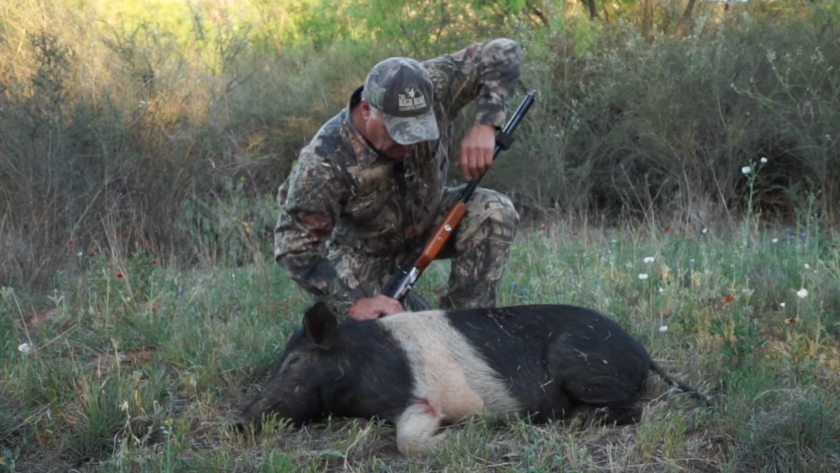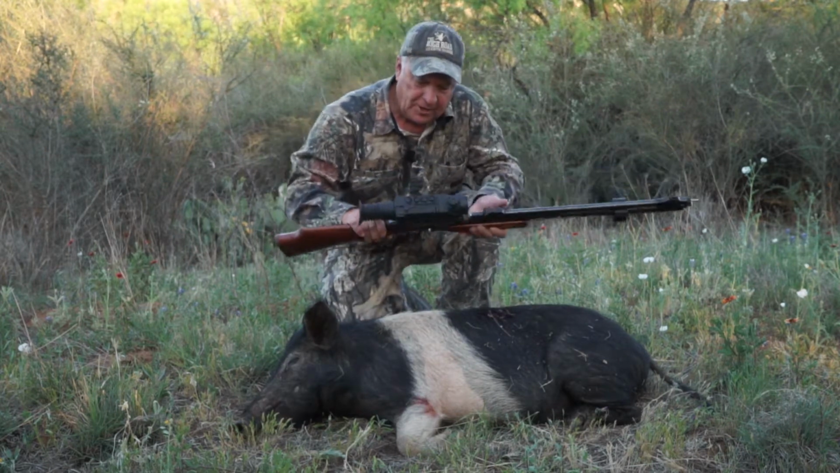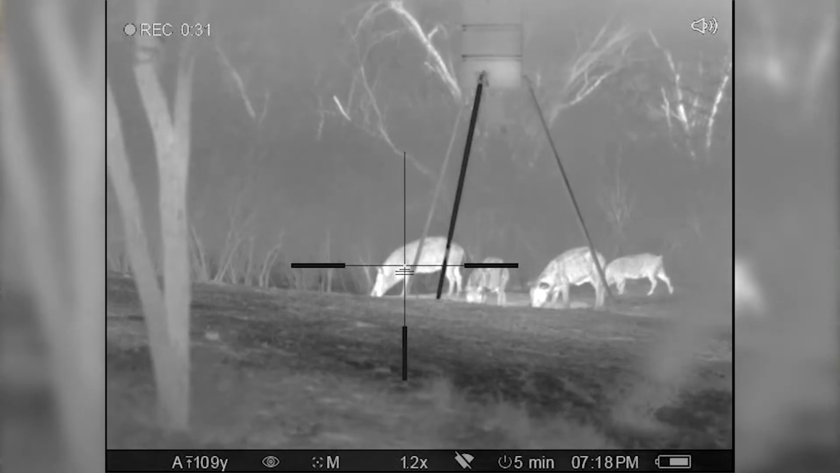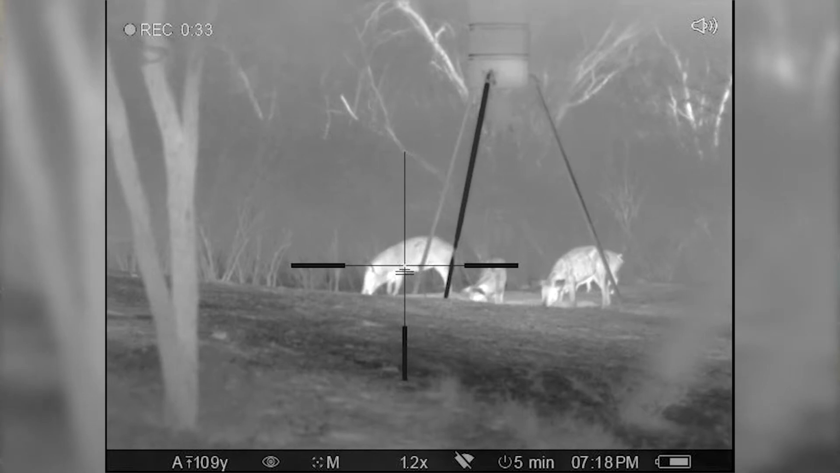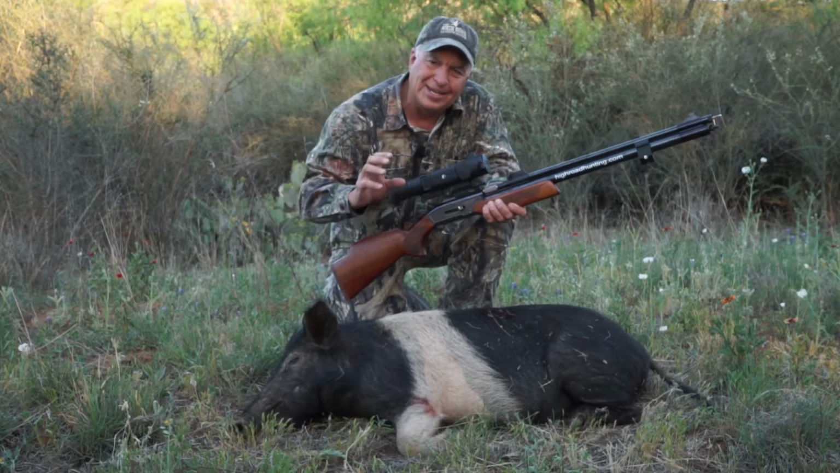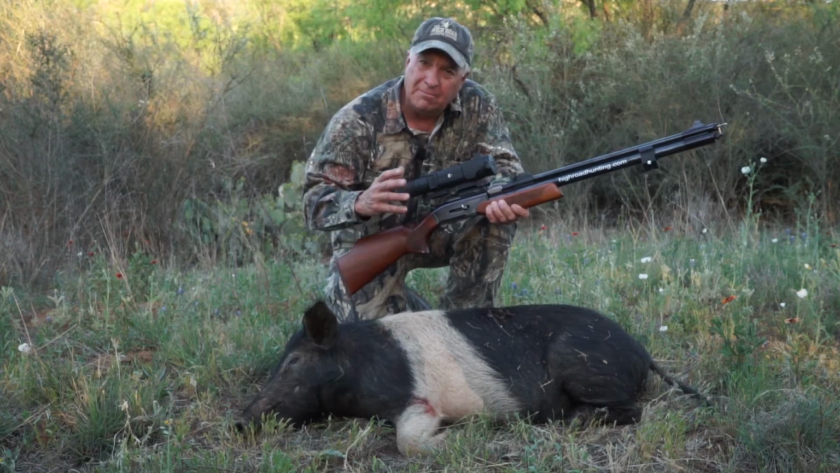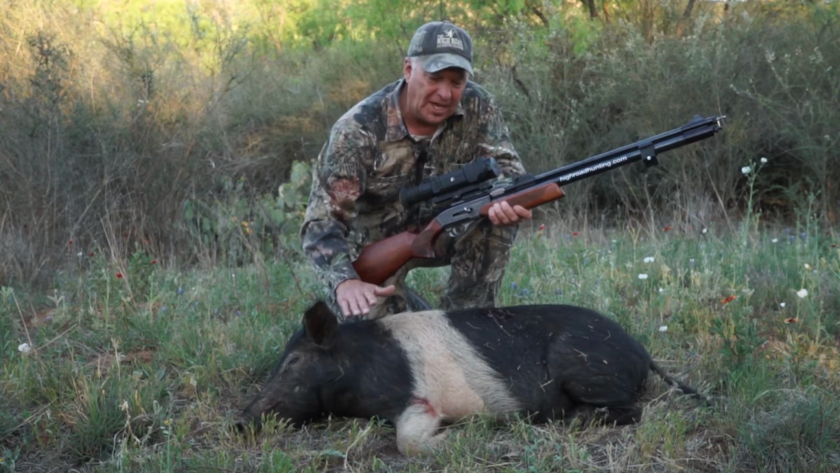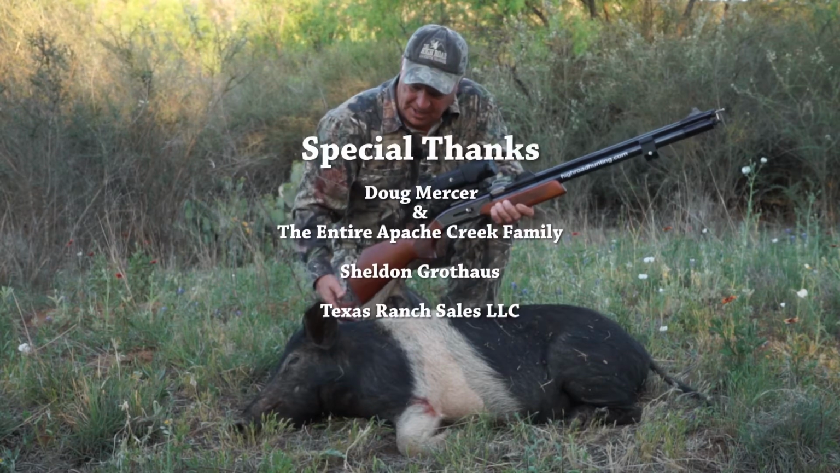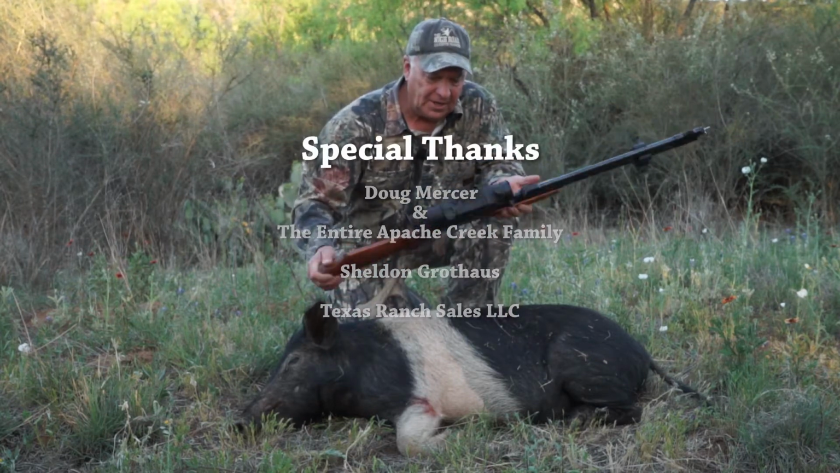The one thing when you're using thermal, the thermal does not allow you to see color. So as we play back the footage that the Pulsar Trail took, you can actually see the hogs really nicely, but you can't see color on them. The reason why is because it's not measuring color, it's measuring the heat off the animals. And it works just as well during the daytime as it does at nighttime. And it's for that reason I've got it on an air rifle right now.